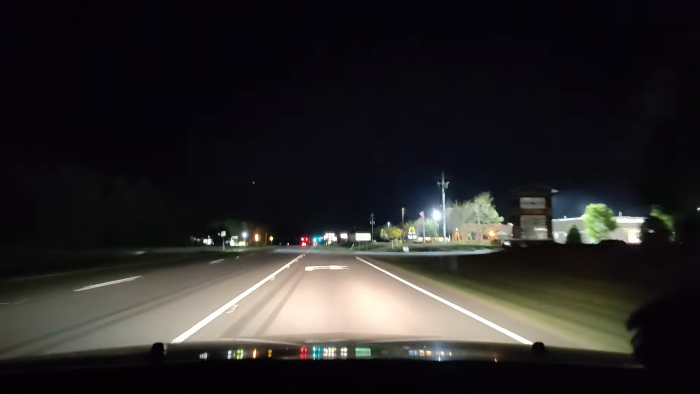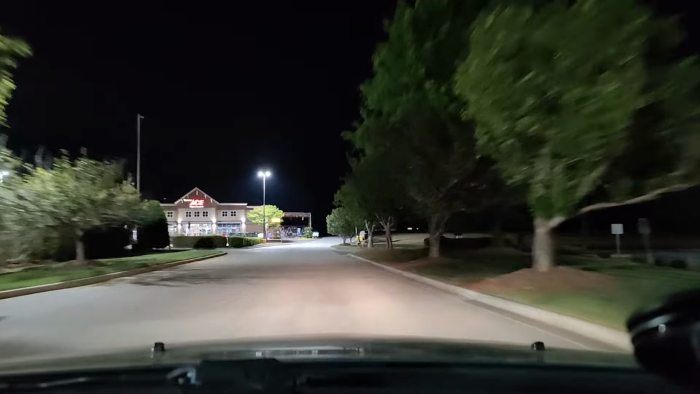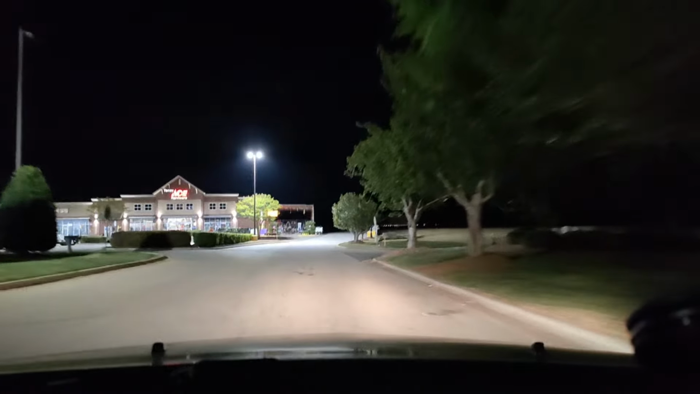I still got a few people in that drive-through line, man. Dang it. I'm observing closely to see if they're moving at all.